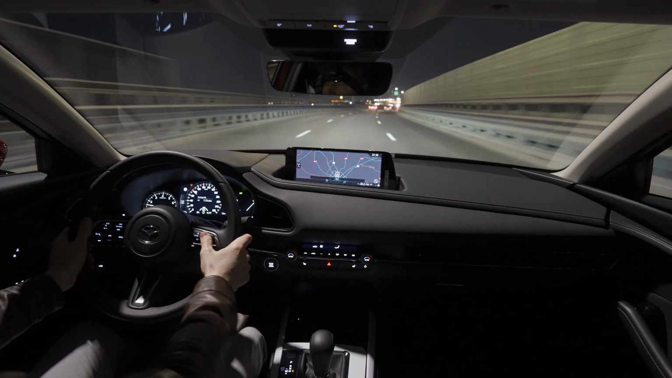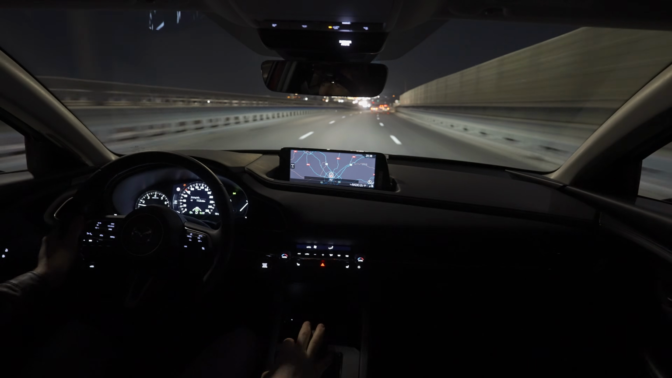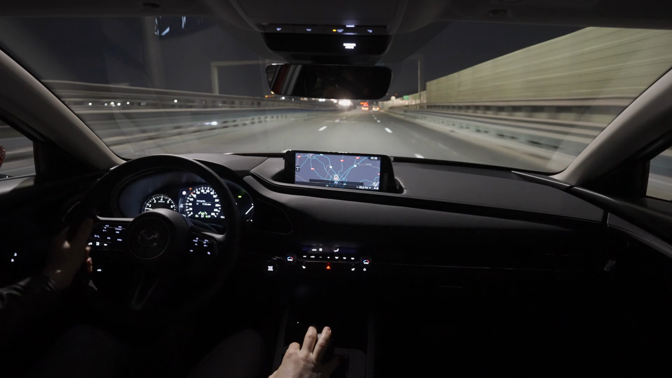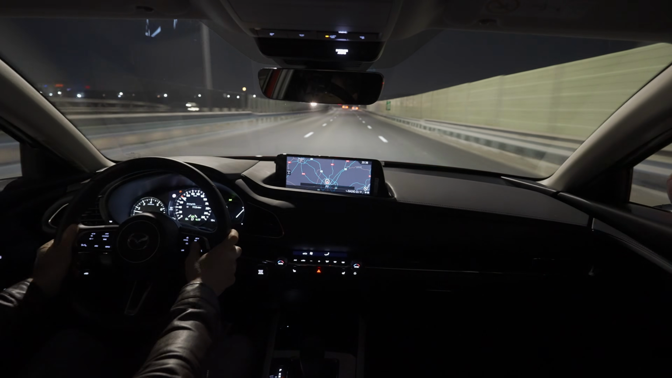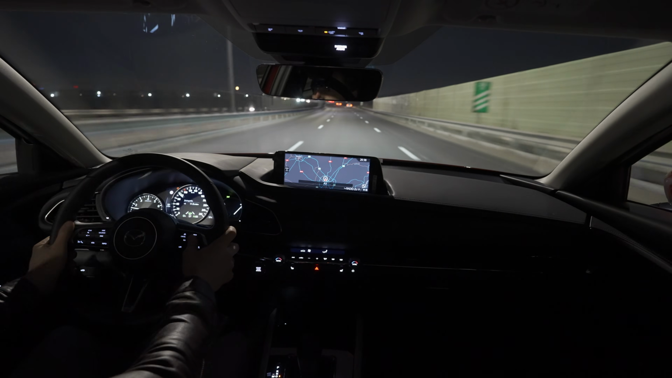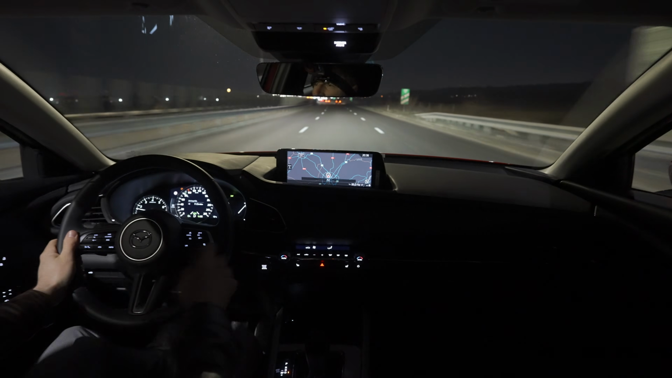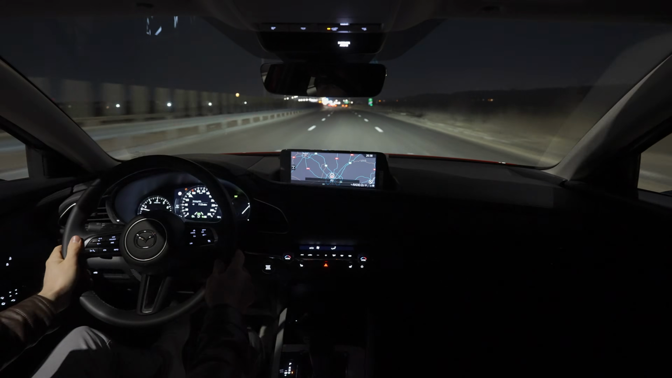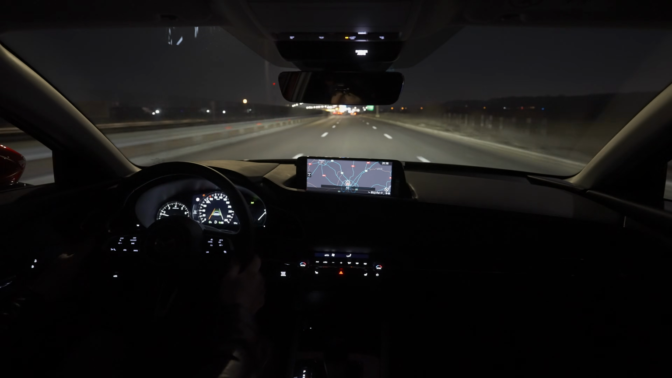It has a radar in the front, so it uses adaptive cruise control, will accelerate, will brake, depending on what the car in front will do. This version that I have with me doesn't have the automatic lane assist as an option, but it has some kind of safety feature. When you go farther away, you can see right now it holds you between the lanes.